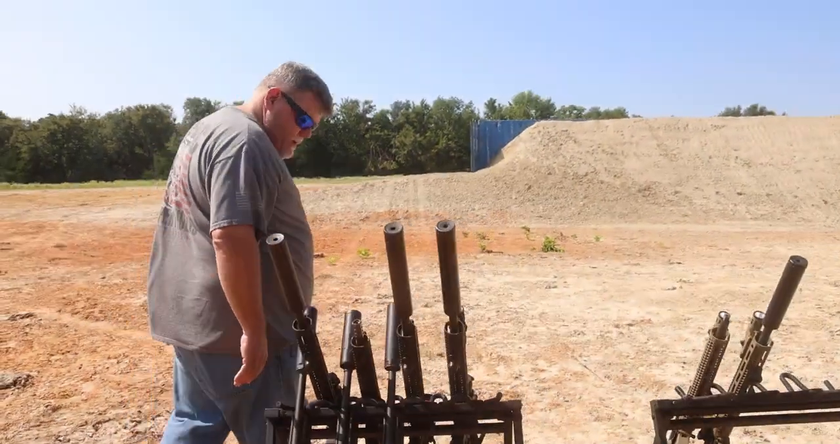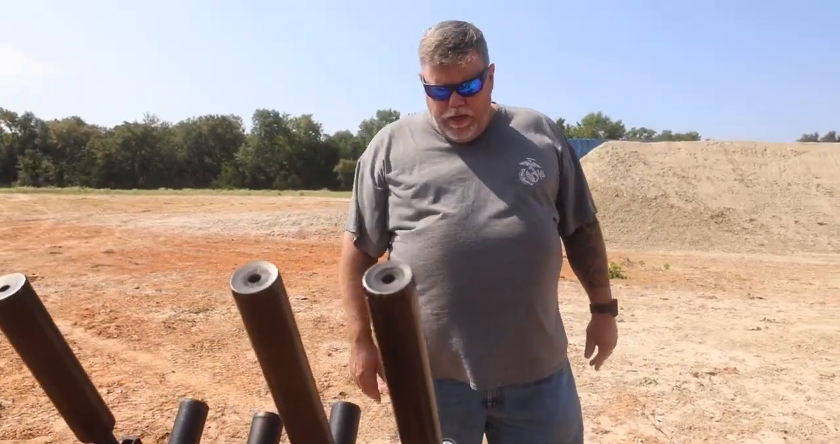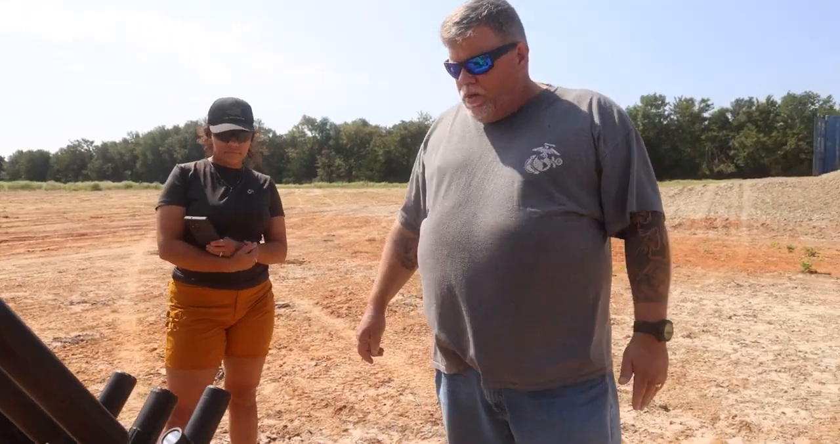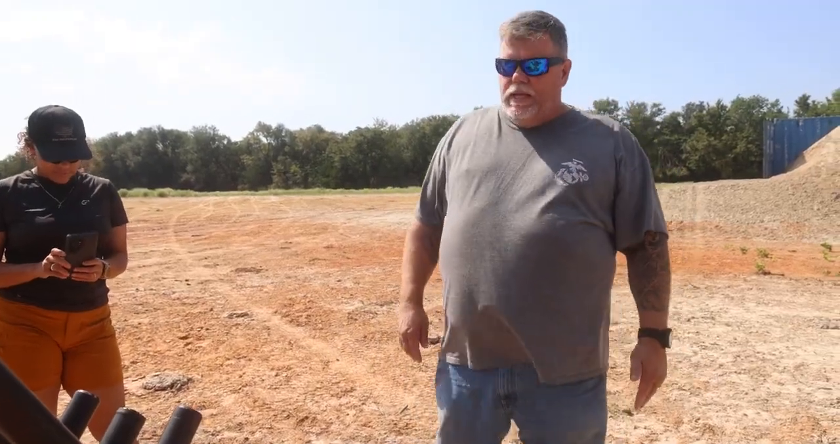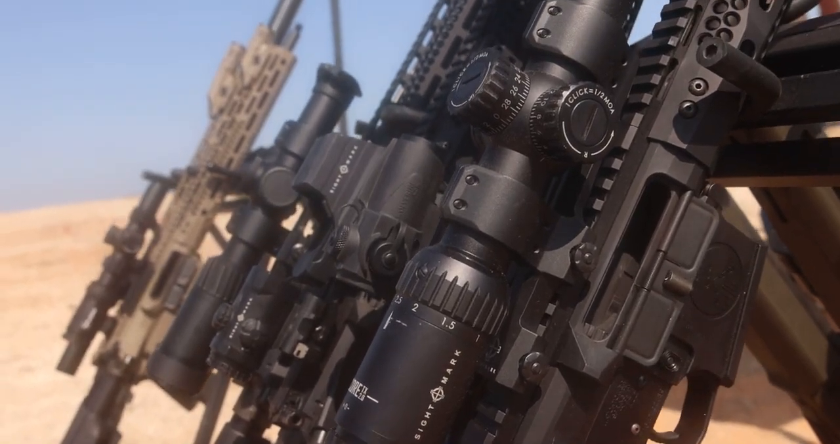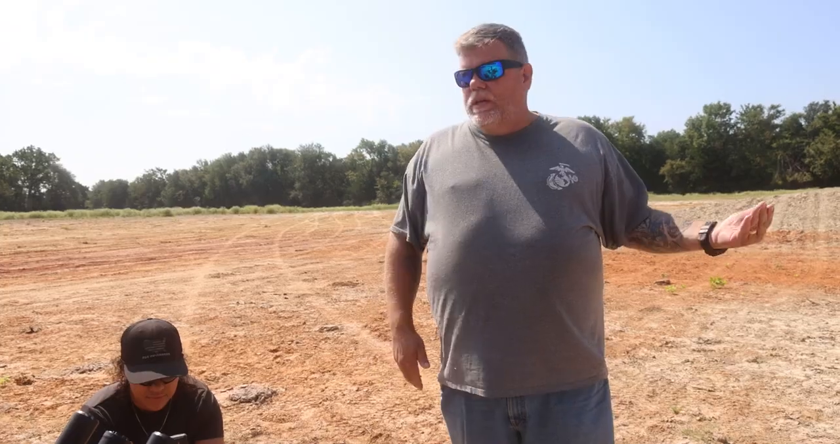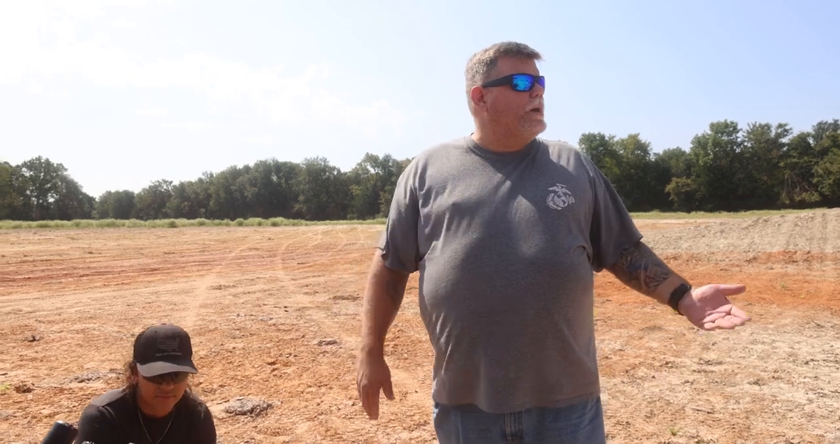On the other side, same thing. We have a Core 1 to 4 here, and we have Presidio 1 to 6 over here. Both of those are on 30mm tube platforms. They're both going to be second focal plane. The Core TX 2.0 is a continuation of the Core line with that 1 to 4. It's a great price point. You pick up a really nice LPVO with a lifetime warranty for a couple $100.